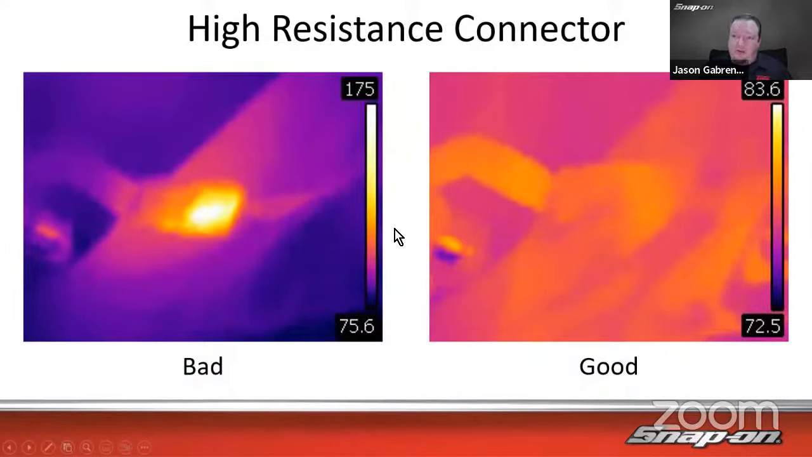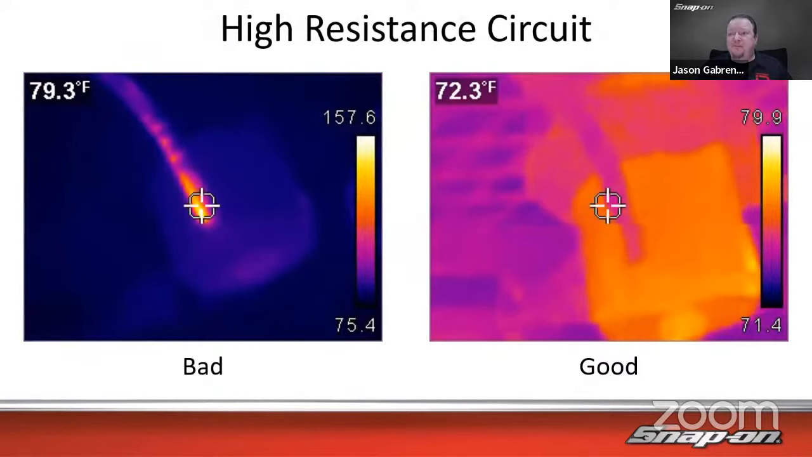Here's just another example of a high resistance connector, right? Plug in where it would plug in together. Maybe it's got some green fuzzy stuff in there, something like that. Could cause a draw, could cause a voltage drop across. Here's another one. You can see it in the wire. You can see the wire in the harness right here. It is hot, 157 degrees in that one wire. So that would be resistance in the circuit, in the wire itself, coming out of the connector or what have you, whatever it is.